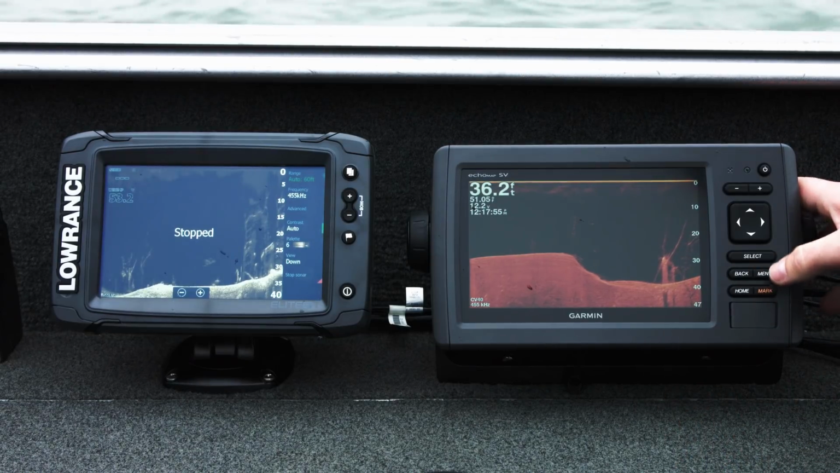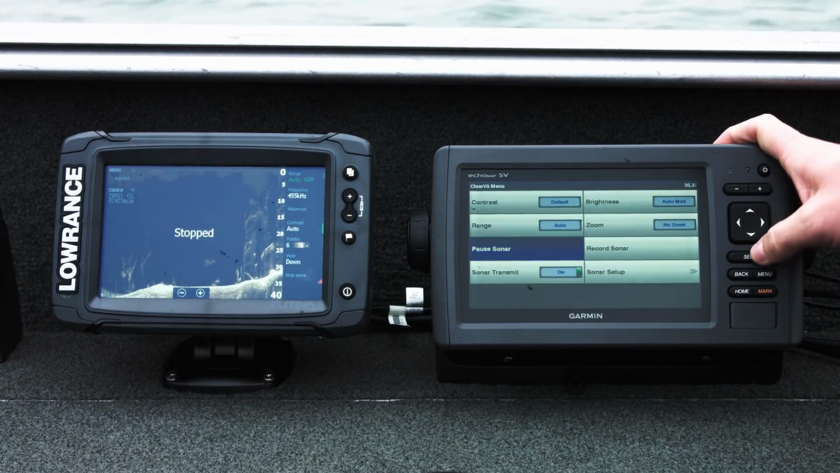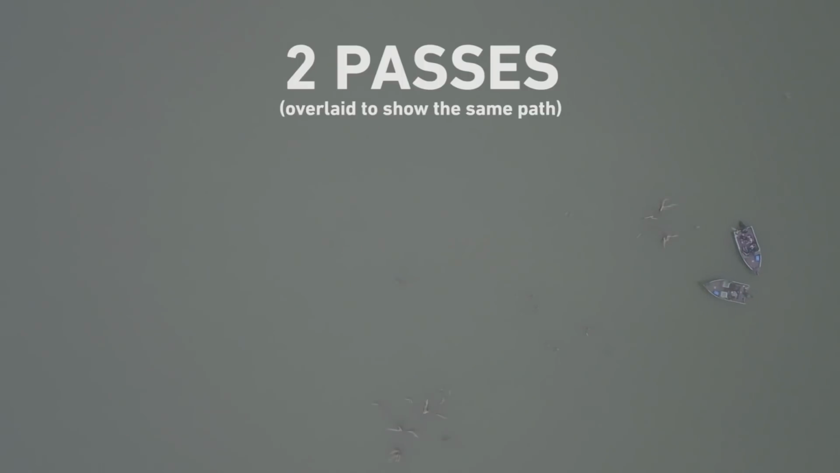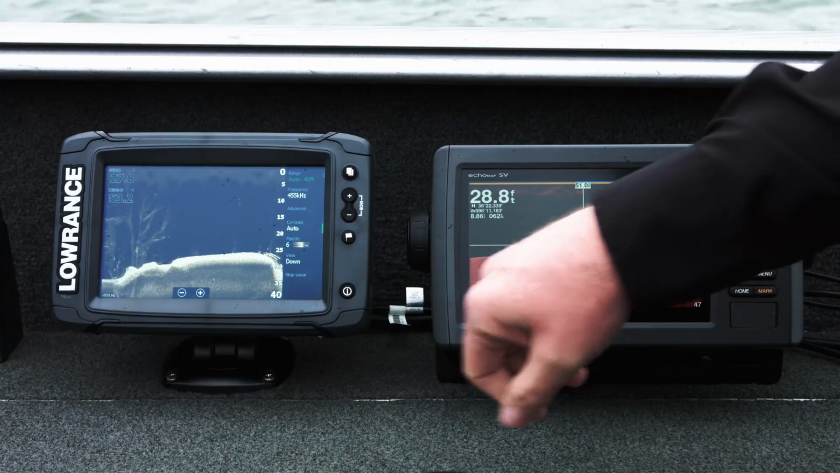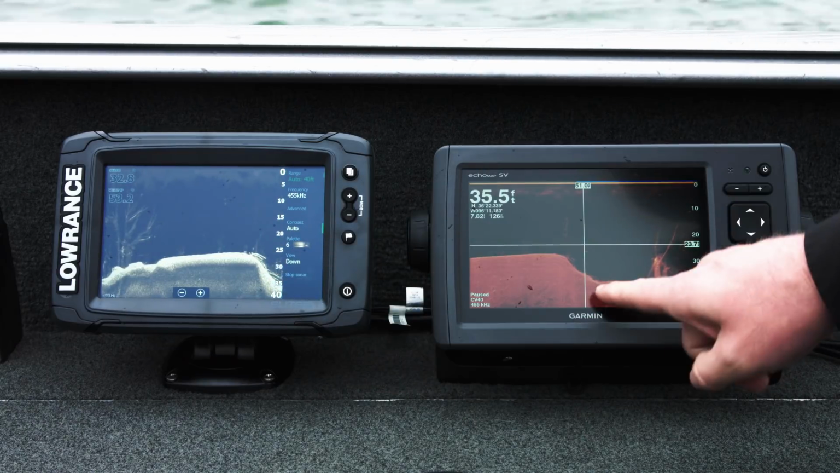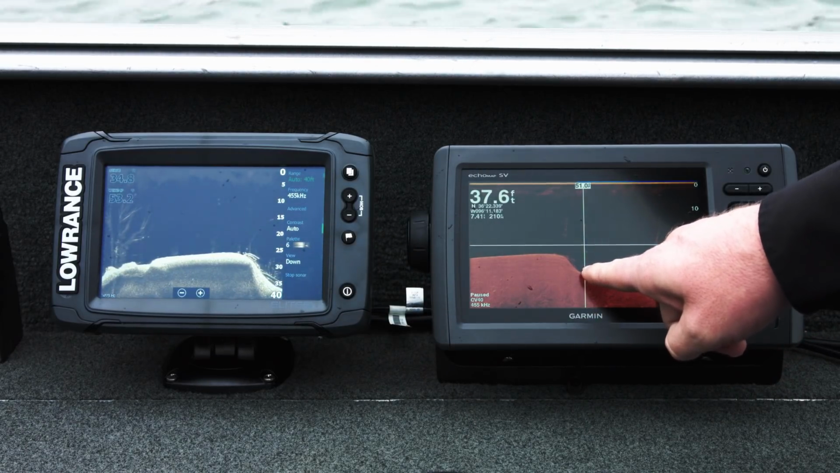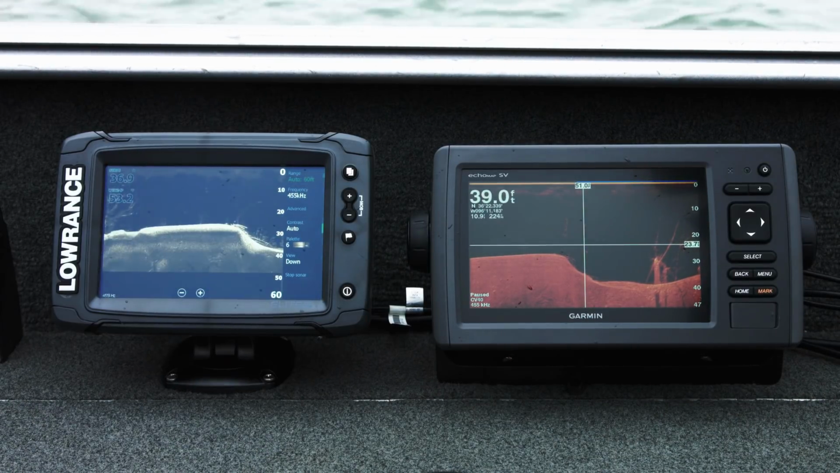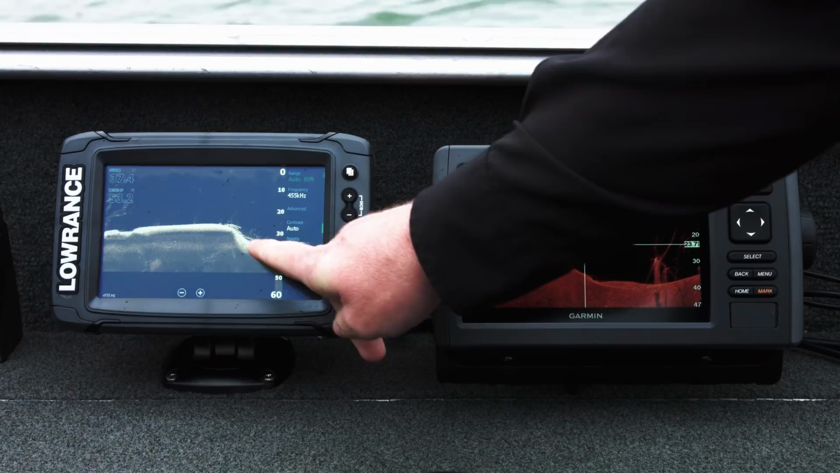So I'm gonna go ahead and pause the Garmin unit now, and I'm gonna start the Lowrance unit, and we'll make the exact same pass again. Here we come around the corner. I can see that one tree that we marked before, but now look at all the detail I can see on this drop off. Much more detail than what I'm showing over here on the Garmin ClearView unit. To me, the only thing clear about Garmin is the water column. You don't see the structure and you don't see the fish. Look at all this detail.